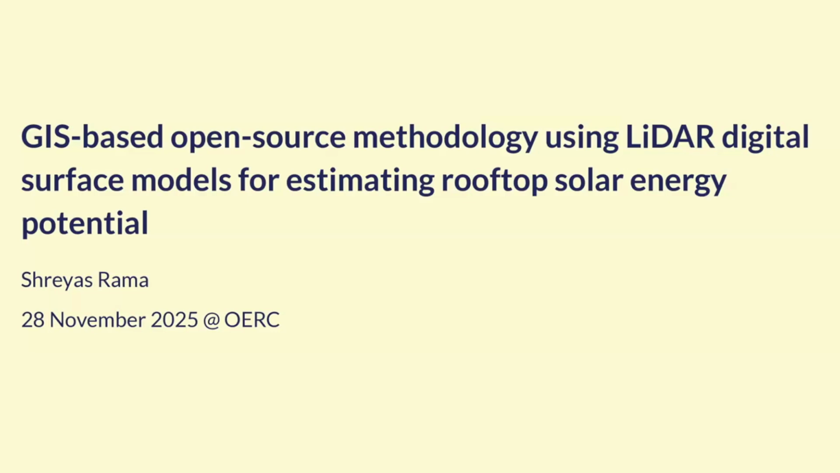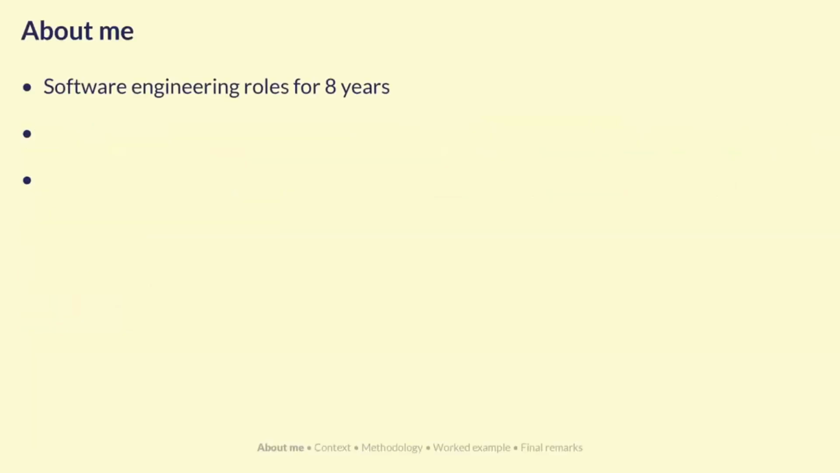When we talk about solar energy potential, we're talking about total irradiance across the entire rooftop. You would take those numbers and apply conversion factors for things like the types of solar panels and inverters that you install.